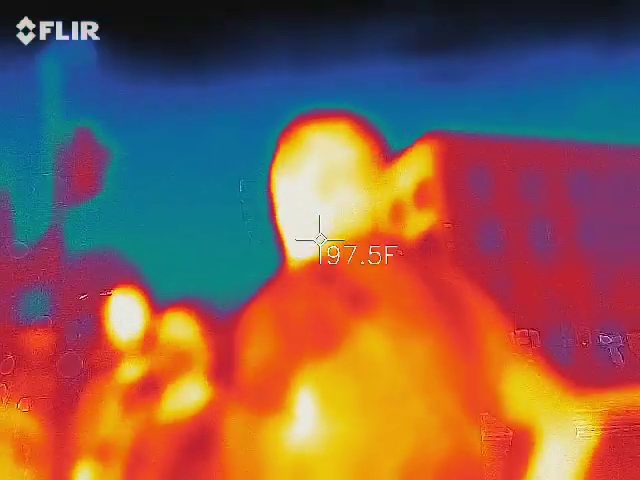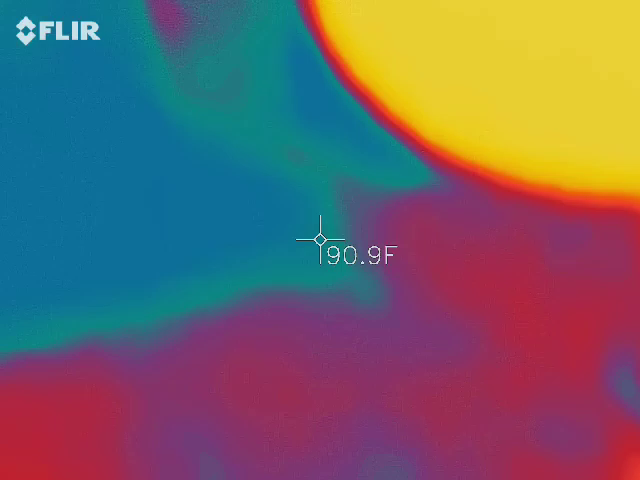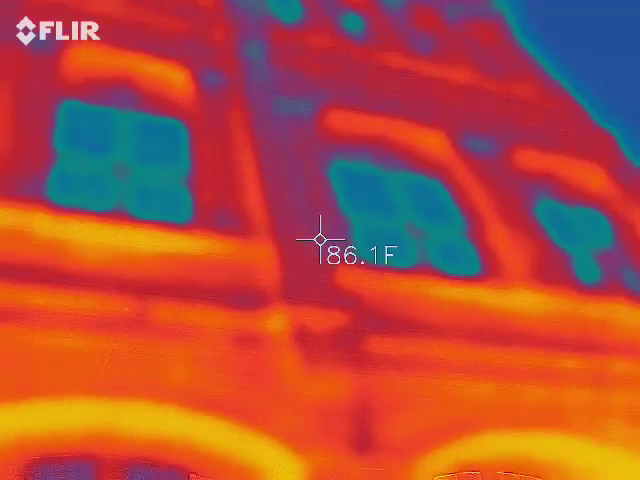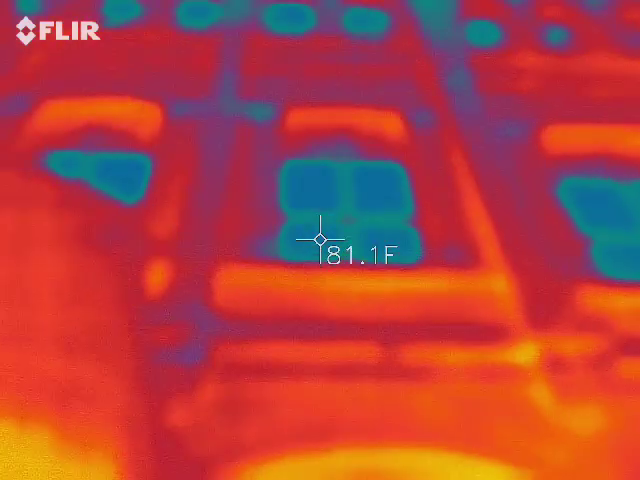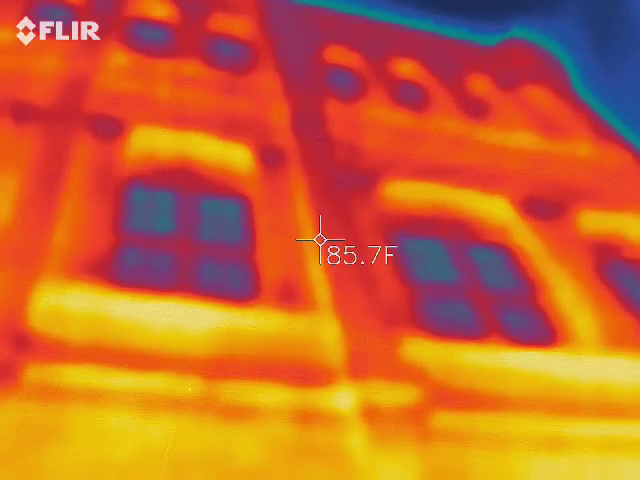So again, this is the stuff they don't show you. Did any of the windows get dark? They're all gonna be dark. One location, and then all of them dark like that. And as you get different angles on them, they'll turn different colors. Do you want to check on his thermal?